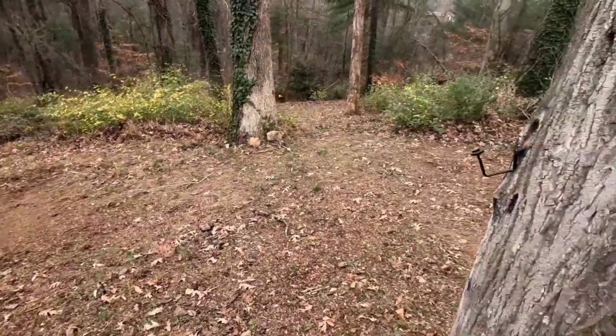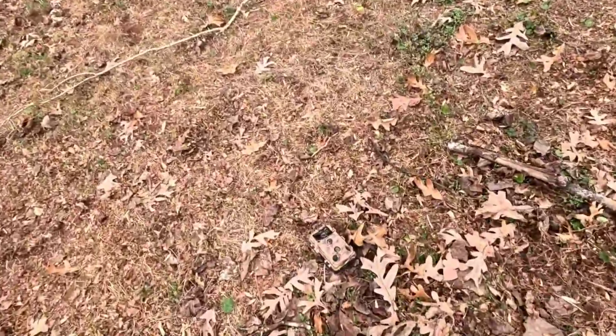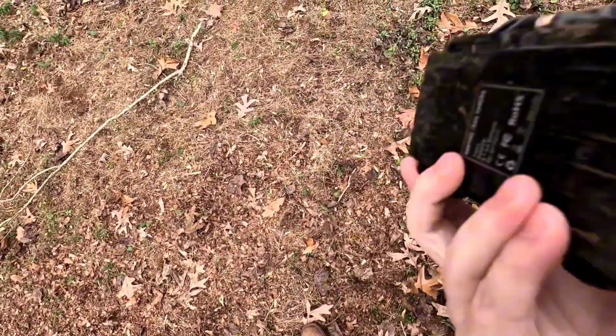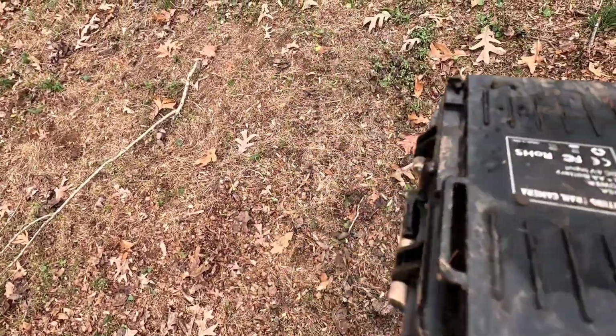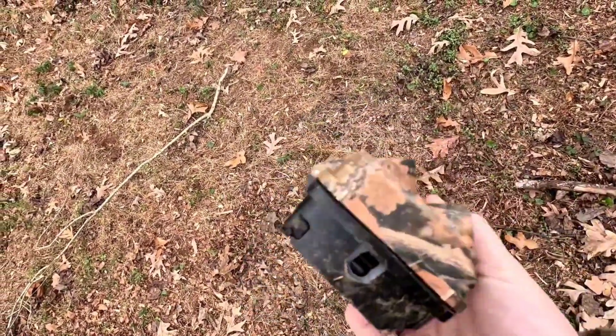Alright, so we're just looking around. We're right here at the tree. It was blending into the ground right here. Here it is. It's all muddy. So they snapped the bottom right there, so I'm gonna have to get some tape or something, because it'll get water in it. They don't look like they broke anything else on it though.